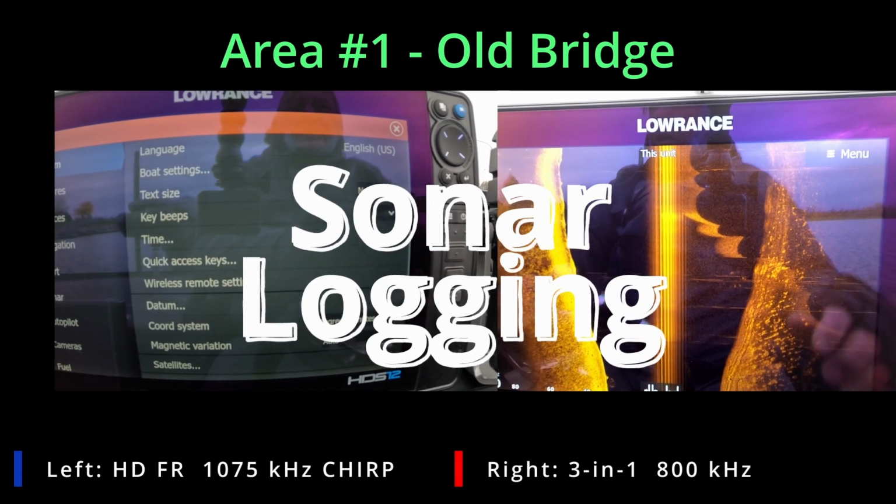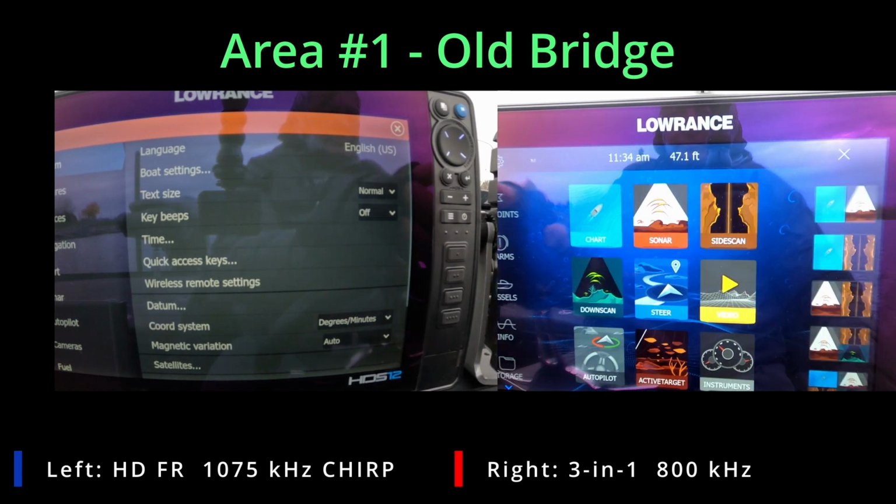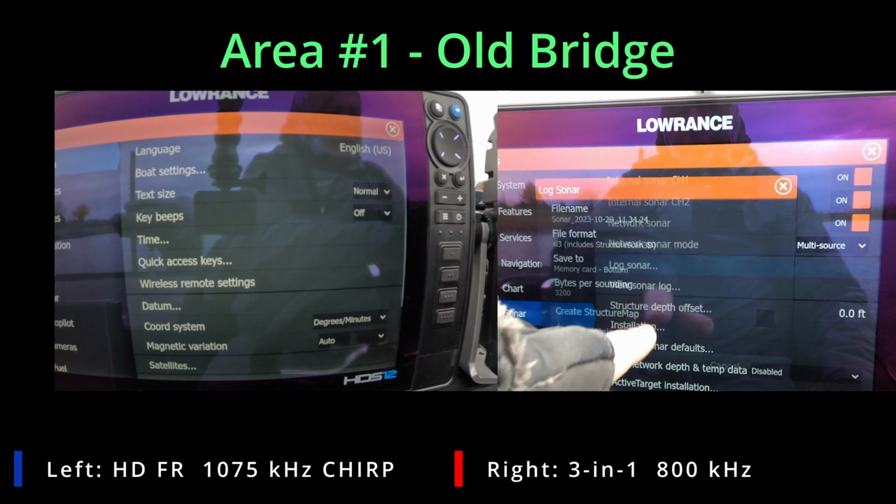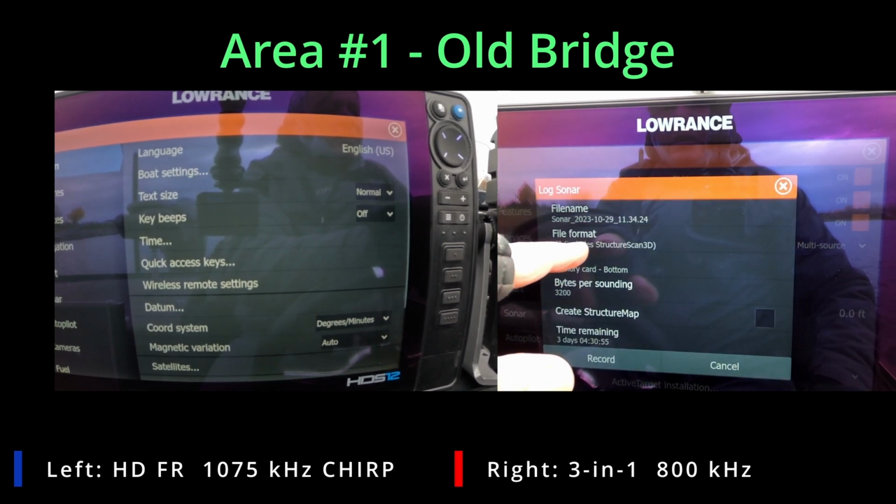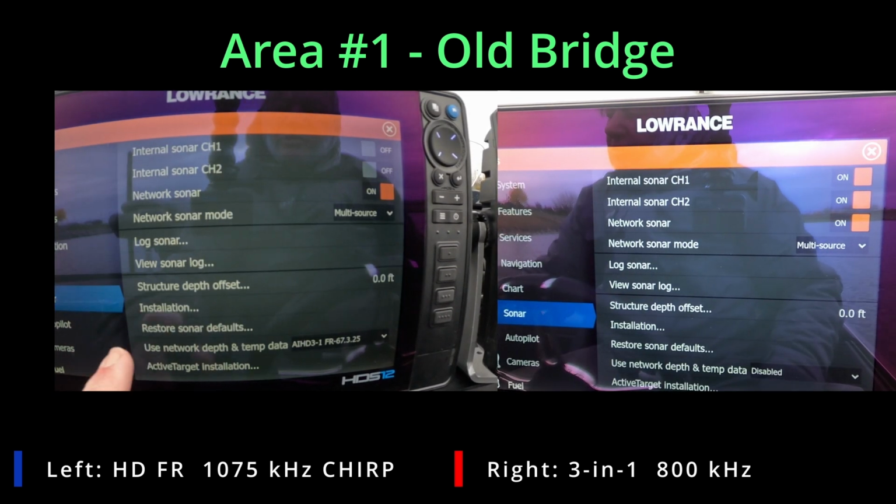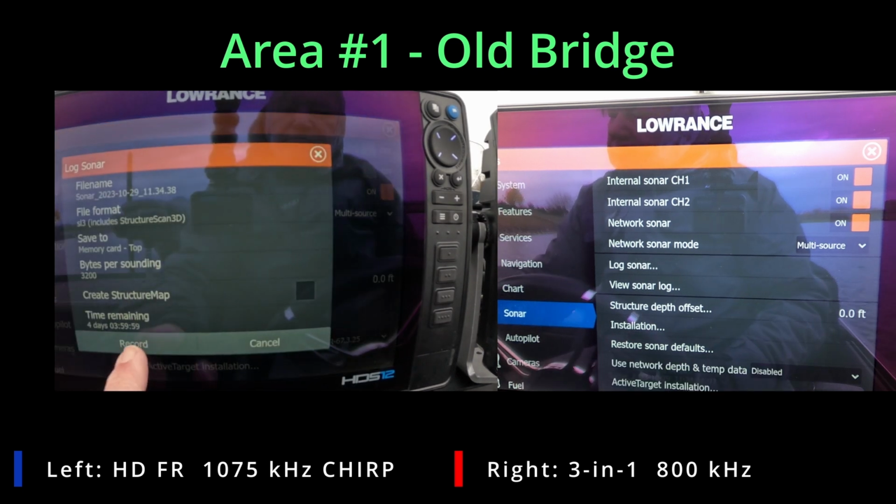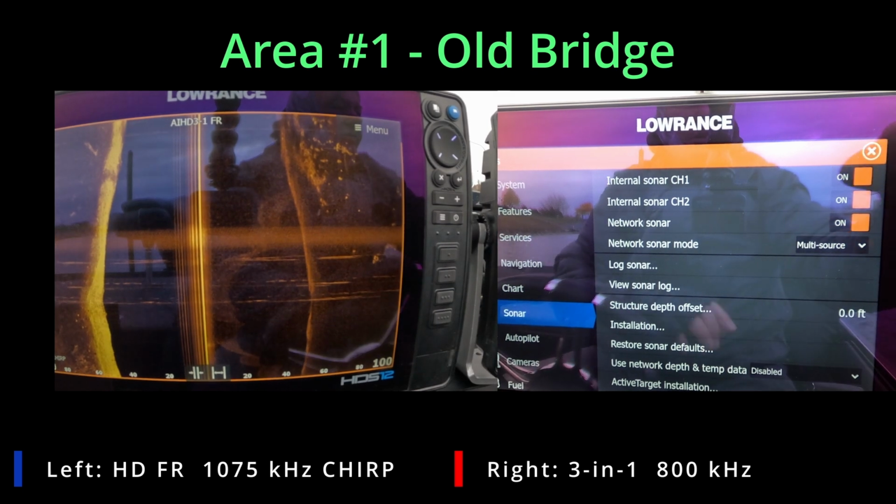Okay, the first thing we got to do is set up the sonar logging. The way you do that is you hit the Pages button, go to Settings, go over to the Sonar panel, and then what you'll see is the setup. We're going to record to a micro SD card, and we're going to do that on both units. If you show your sonar files, it doesn't show it obviously, so we're going to set this logging up. Now we've got logging set up on both screens.